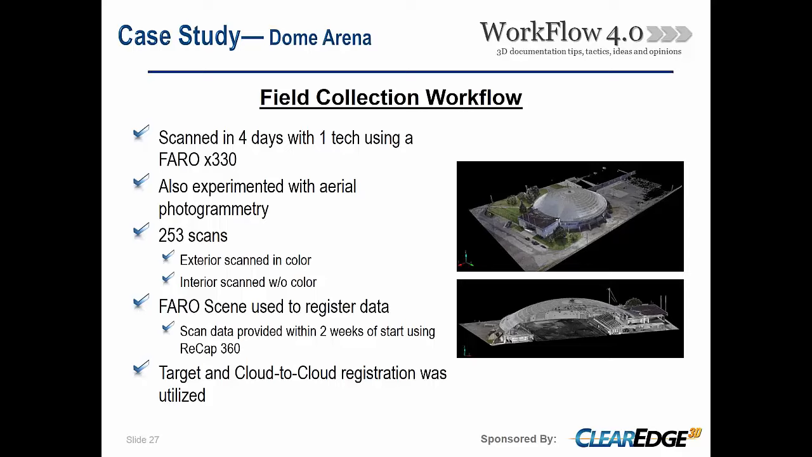As far as the registration goes, we use FARO Scene all the time for our registration. We have experimented with Recap 360 quite a number of times, and it works fairly well. I still haven't got comparatively as good of results as with the native software for that scanner. We did use target registration, so it's all those little spheres out in the field, and we did use several paper targets for that, but we tend to lean on more of the sphere targets than any other method.